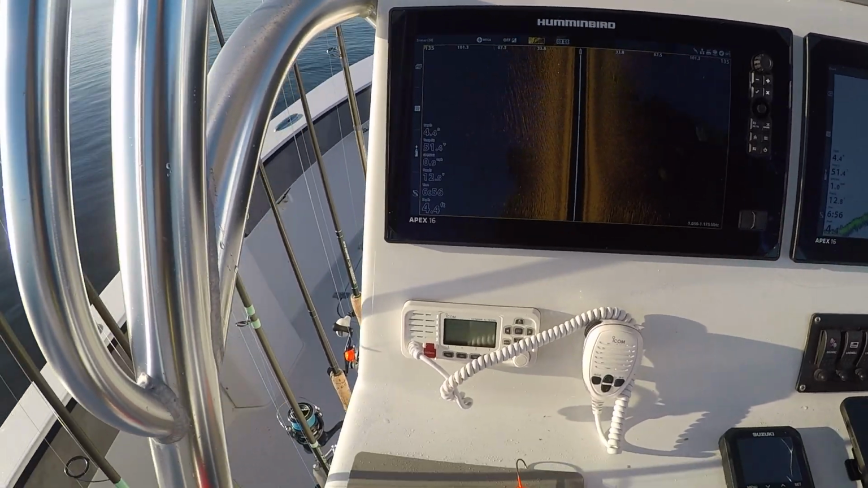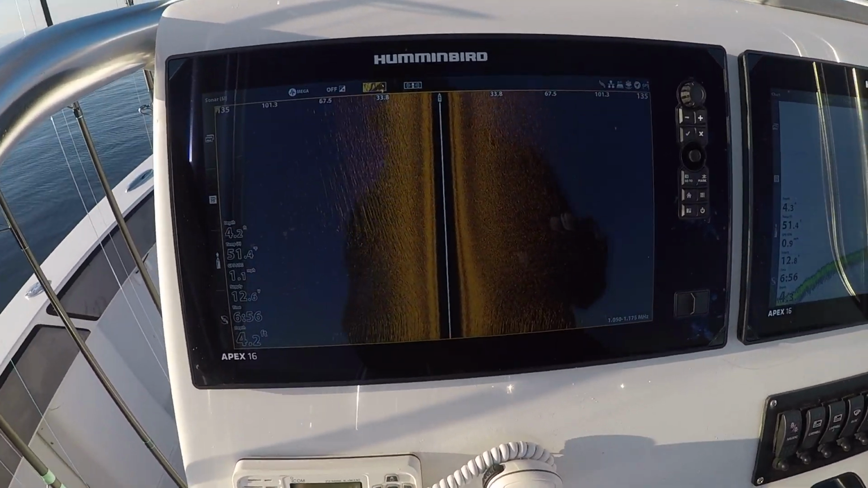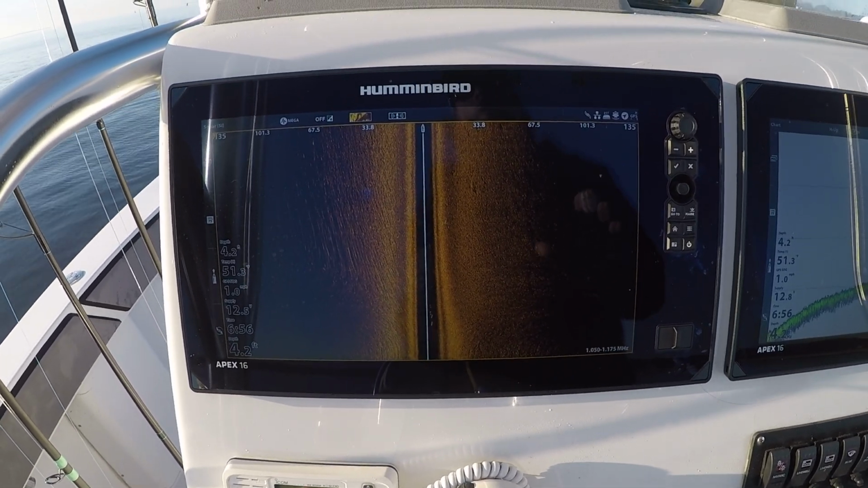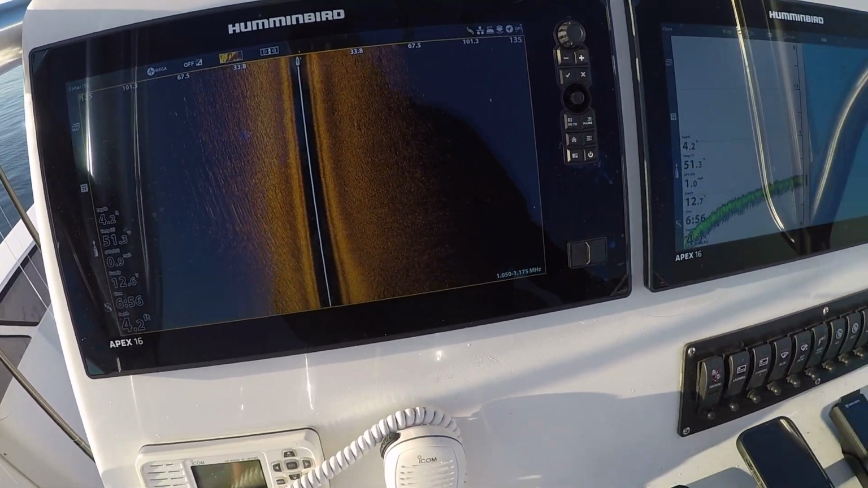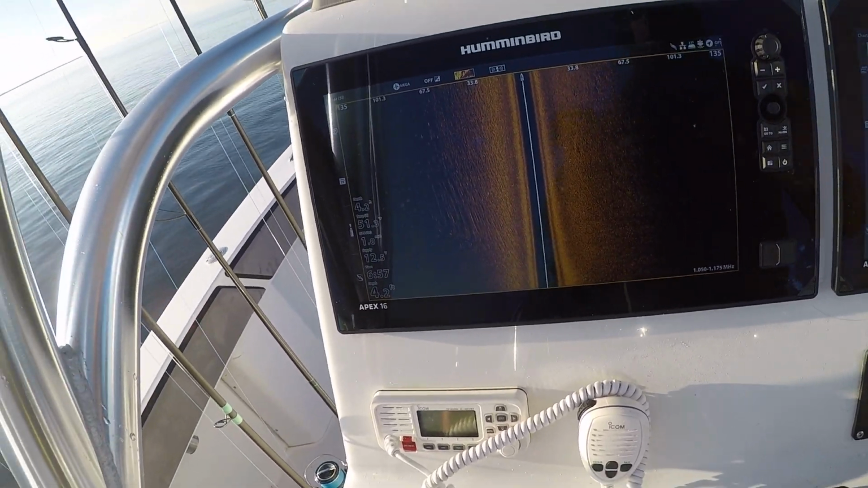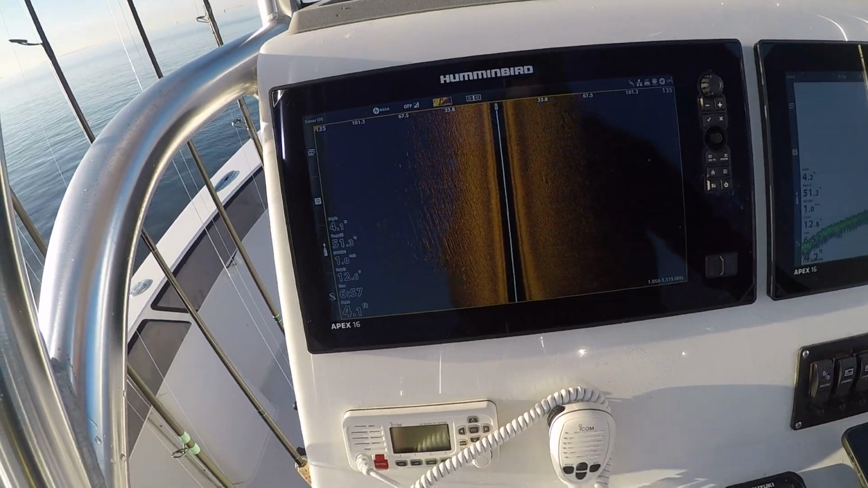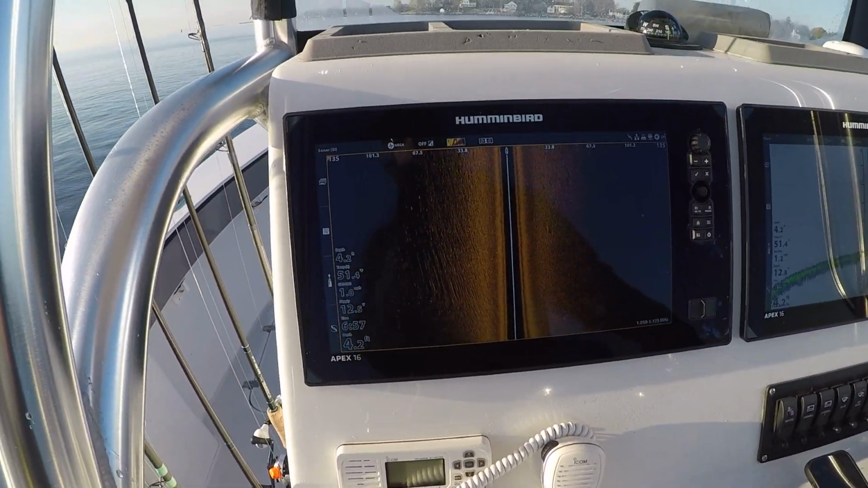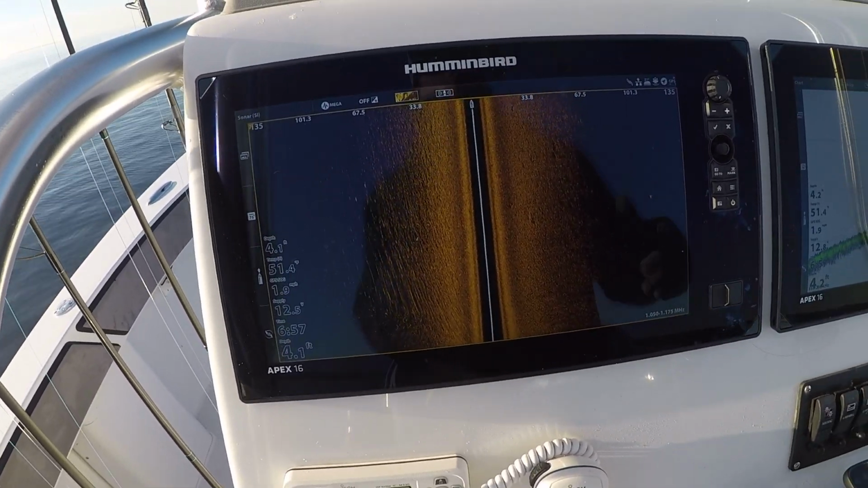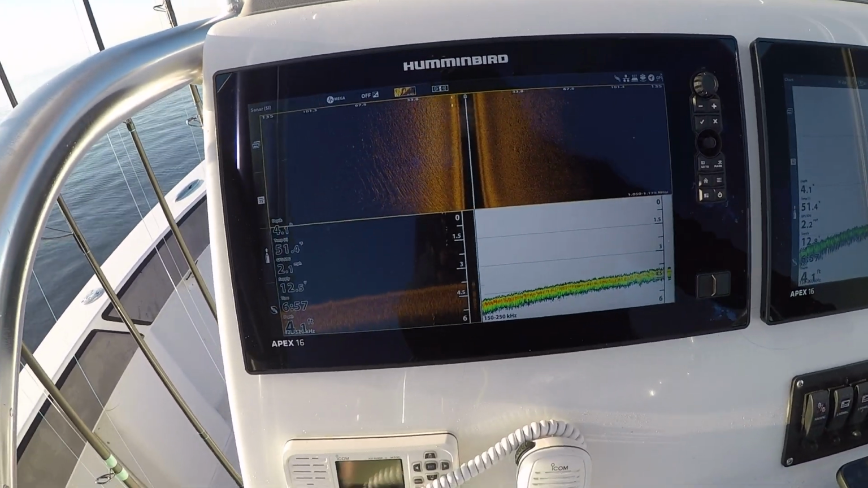So the first thing with Humminbird, I hope you guys can see this, but their side imaging is by far the best on the market, and I say that with total confidence. It is so clear, unbelievable. You have to see it to believe it, and when we find fish on this, they just pop out so well. But very user-friendly, so I'll show you my sonar display here.